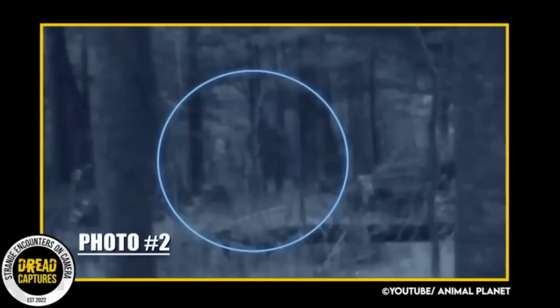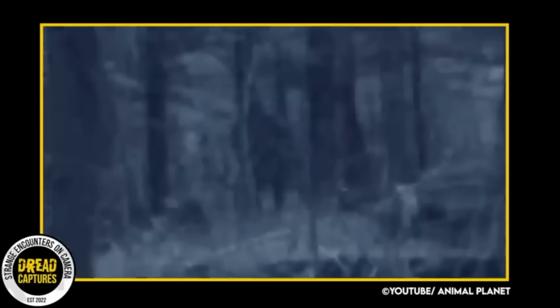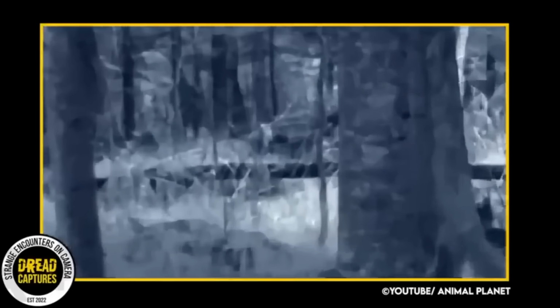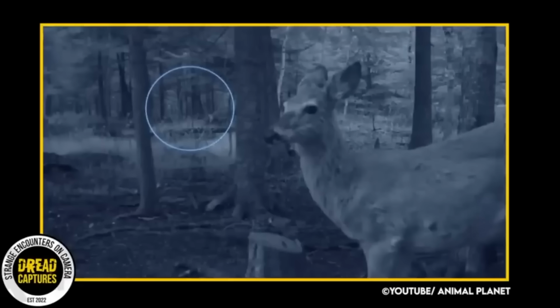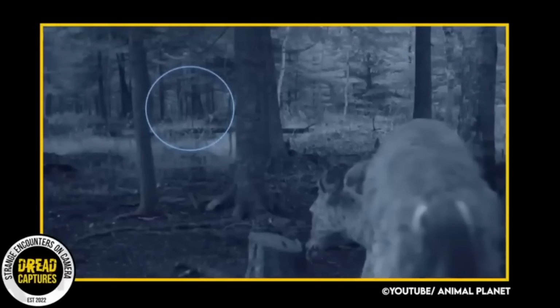Like I said, the camera snapped 3 pictures. The figure was caught in the second one. I feel like if that was a human, he or she would have likely been seen in all 3 photos. A Bigfoot, on the other hand, might be keen to stay out of sight.